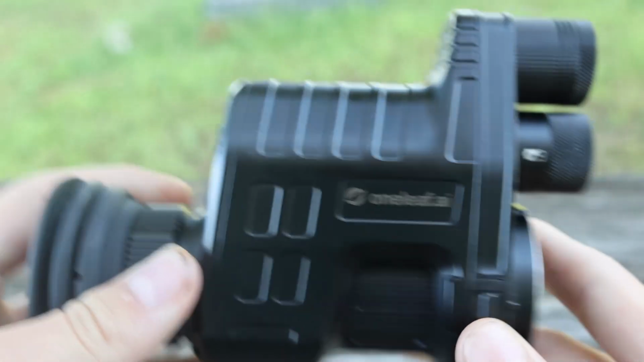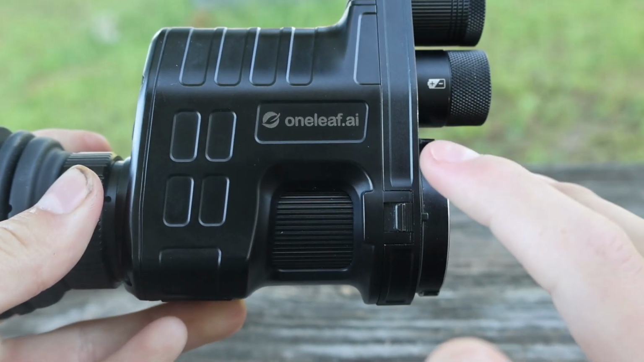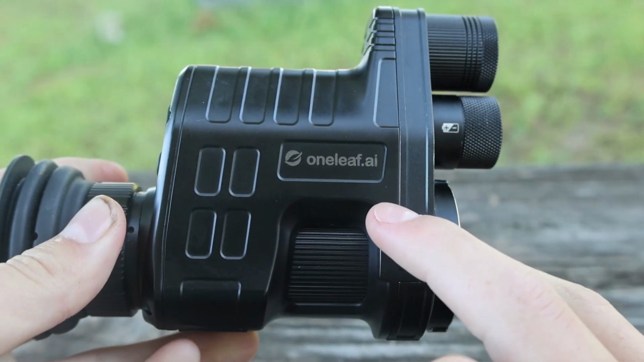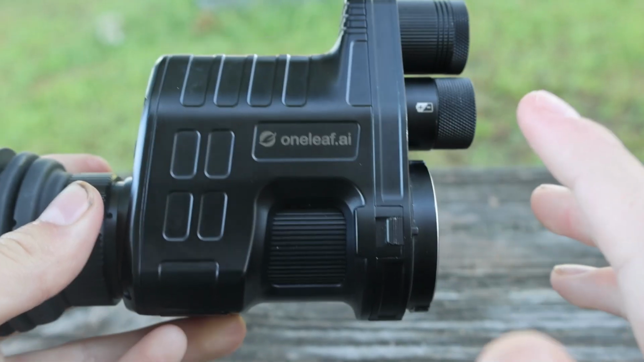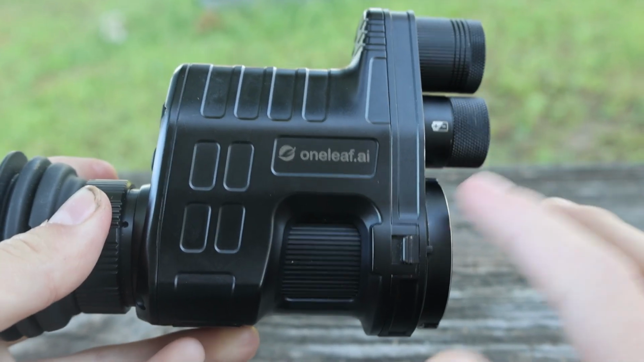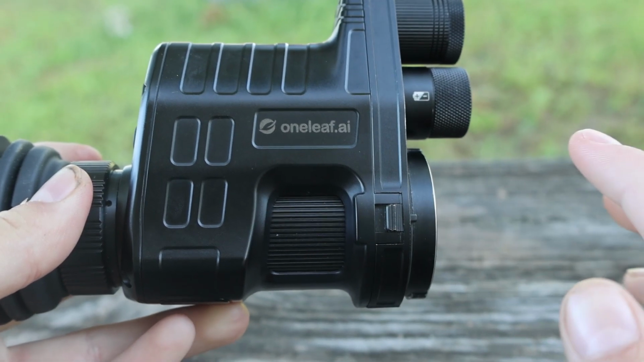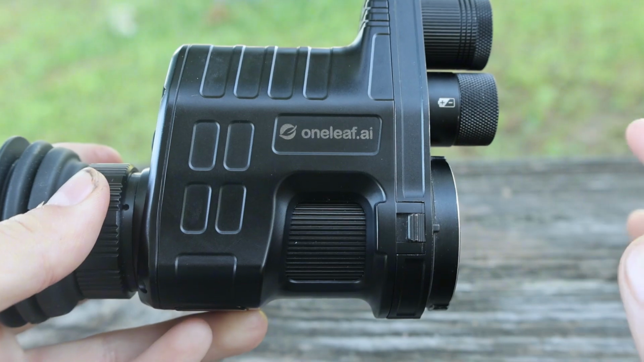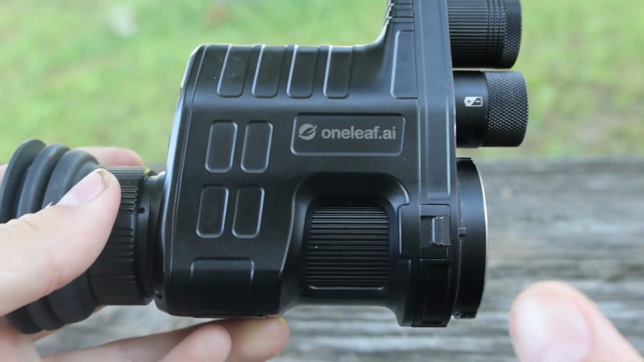Alright, I'd like to talk about a couple of things before I end the video. So this is just going to be what I really think about this unit. For having it for about 2 or 3 weeks, I am really, really impressed with it. It sees exceptionally well at short distances, and I'll throw up a clip of me zooming in at 300 yards. You can kind of see, it's not the best, but it still does it. And I even spotted some raccoons down there at one point. So that was really cool.